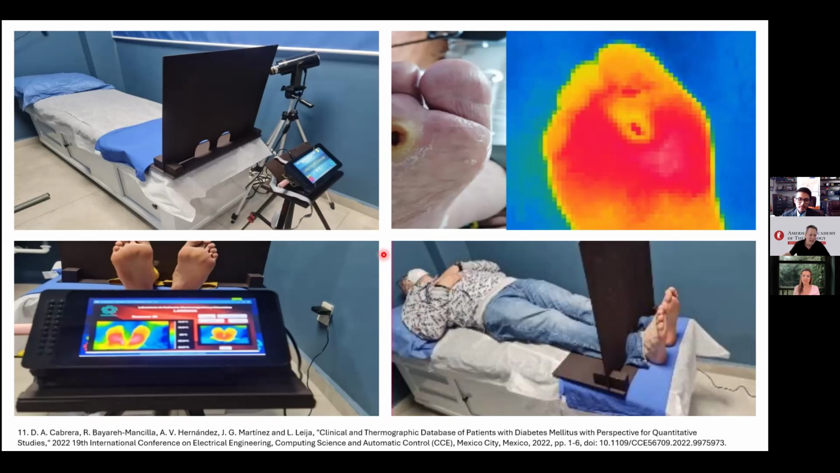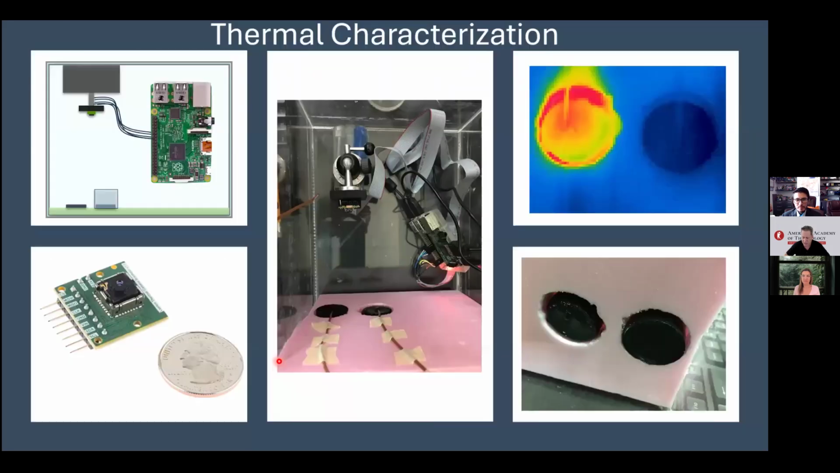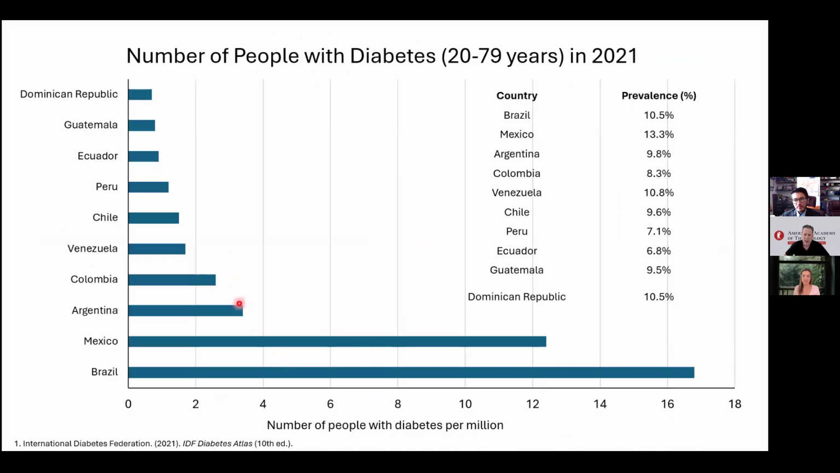But yeah, I'm very glad that many people are studying diabetes. We have a lot of interest here in Brazil, as you showed in the beginning. We have a high incidence of diabetic patients, and in our last medical meetings, we had the opportunity to meet professors from India. In India, they also have this problem, and we know that the U.S. also has interest.